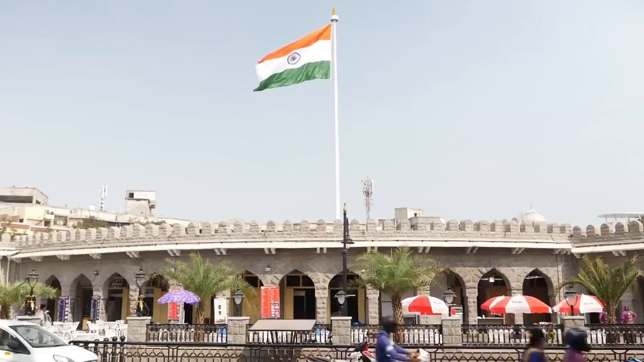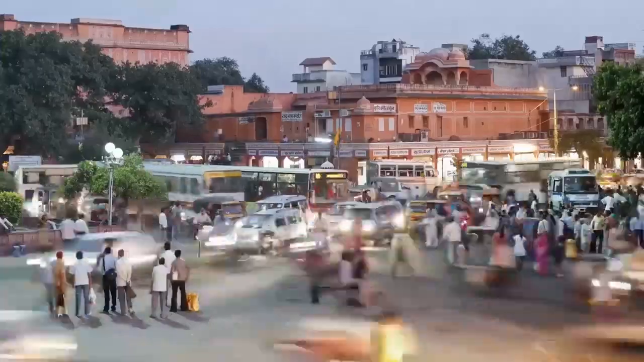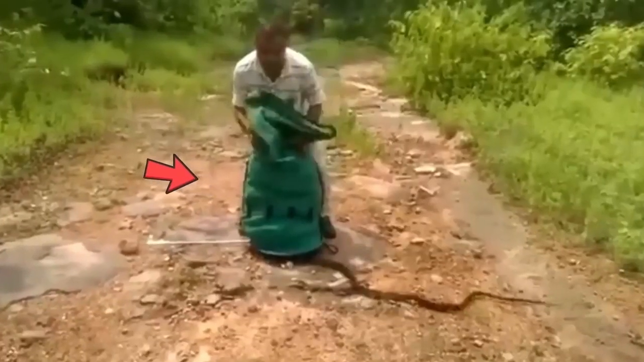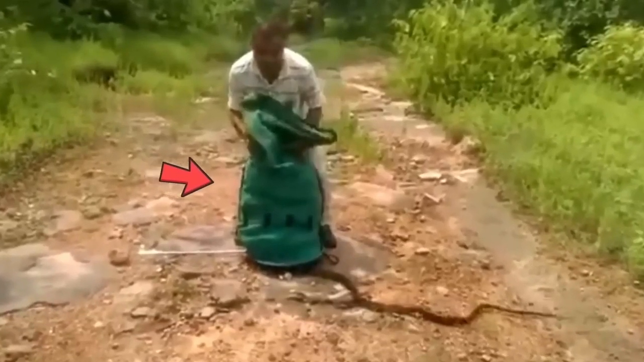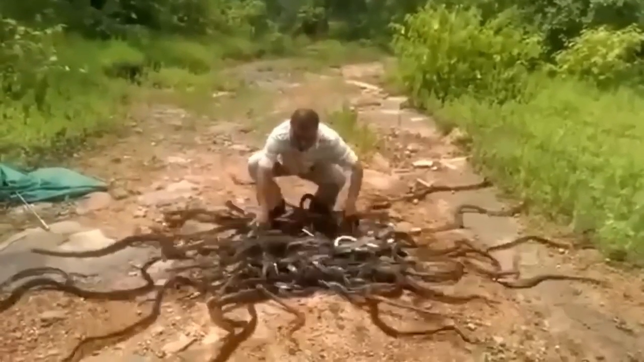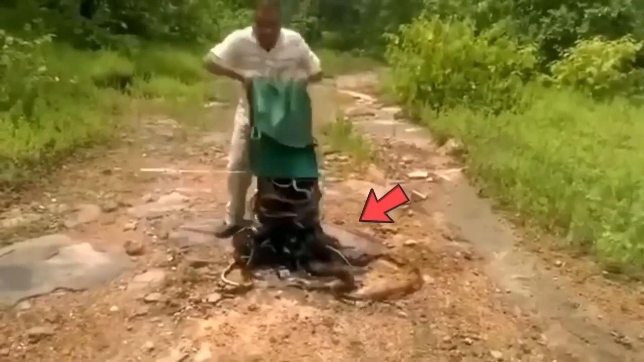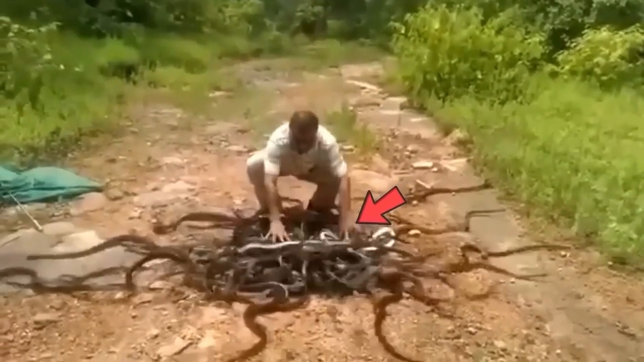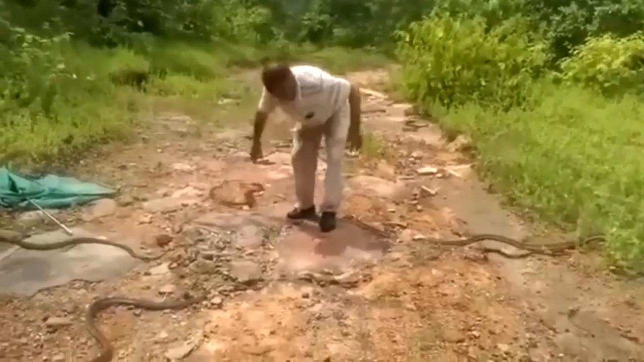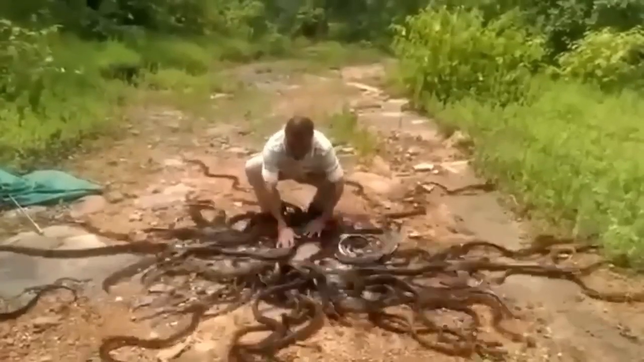India might be famous as a place of culture and colors, but what most people do not know is that it is also a place of strange and weird phenomena. For instance, in this clip, we see a man with a huge bag, and when he empties the bag, there are hundreds of snakes in it. He caught them all, sorted them all with just his bare hands. No worries at all. Just the man and his snakes slithering everywhere in the wild, though it is heard that the man was actually freeing those snakes.